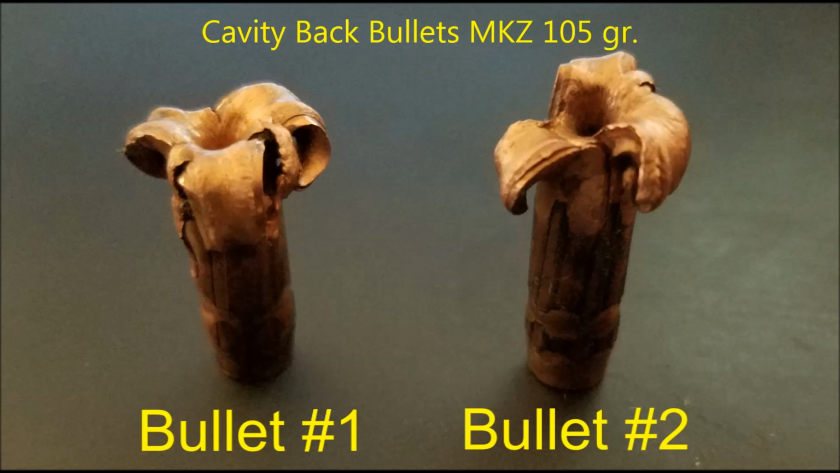Here are the 2 recovered bullets. Bullet number 2 did not open up quite as much as bullet number 1, I think because it hit a lot more bone, leaving the indentation that you see right here. One last observation on these bullets: while they usually open up with 3 primary petals, they will sometimes open up with 1, 2, or even 3 ancillary petals as well.